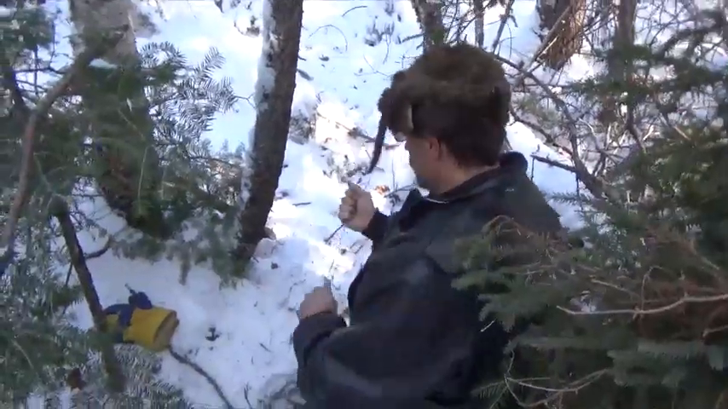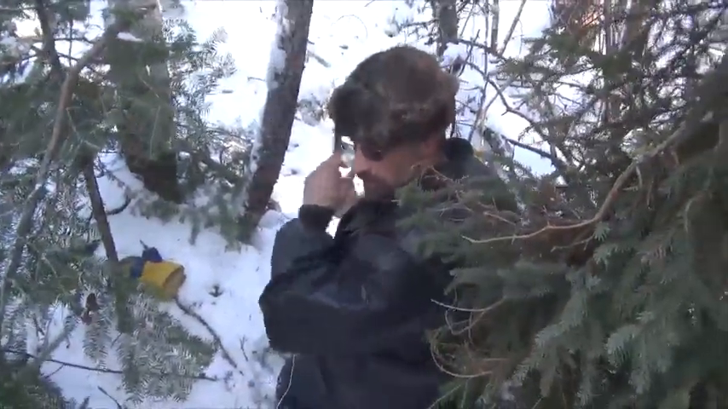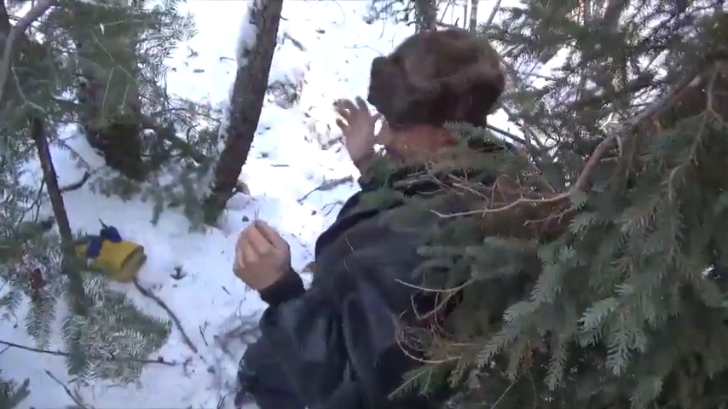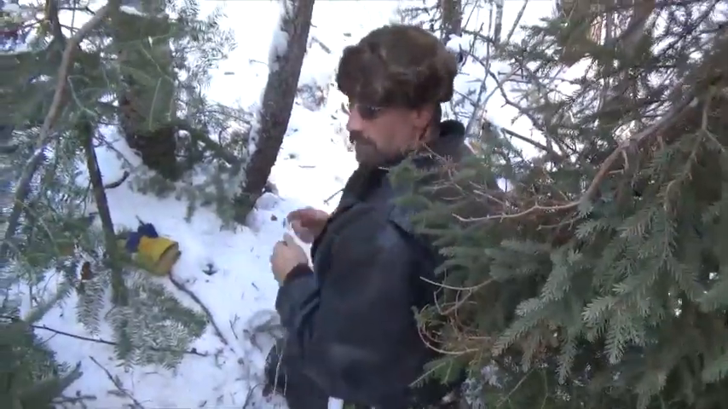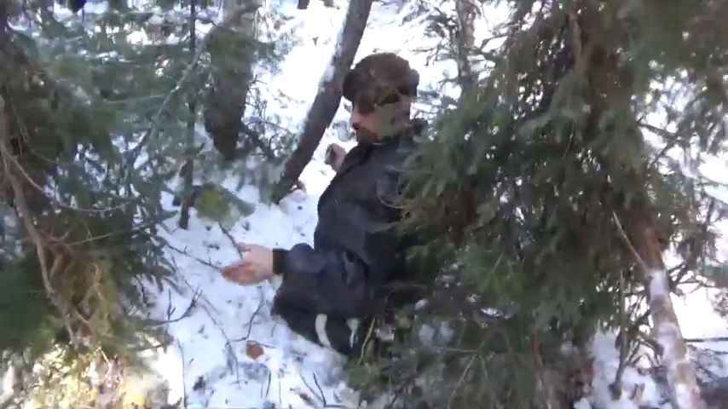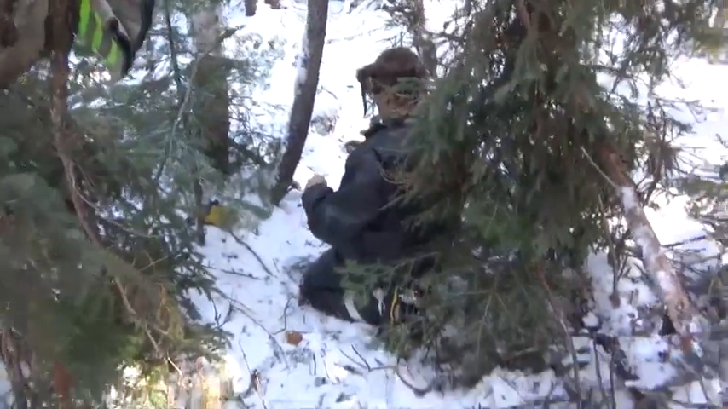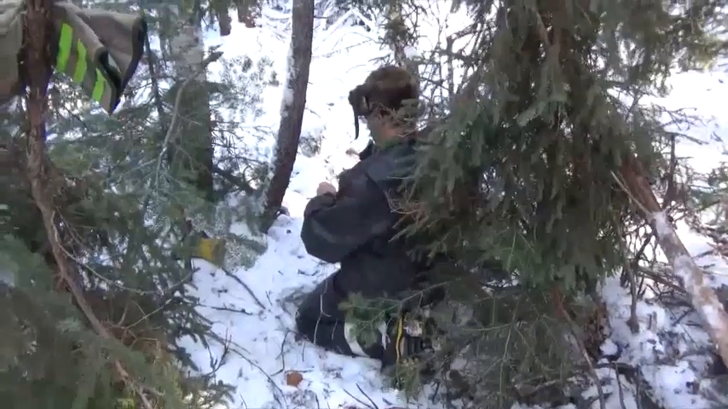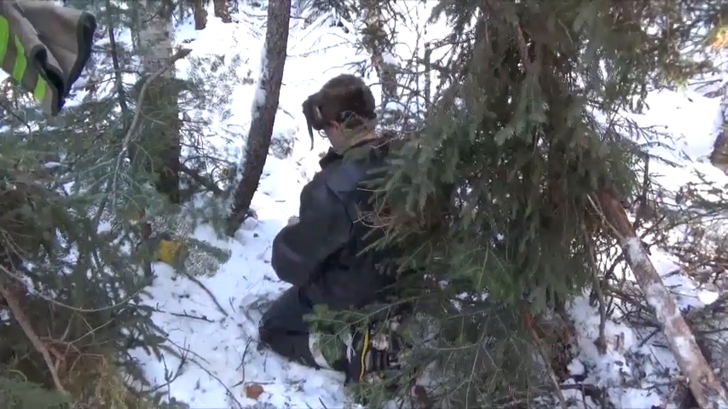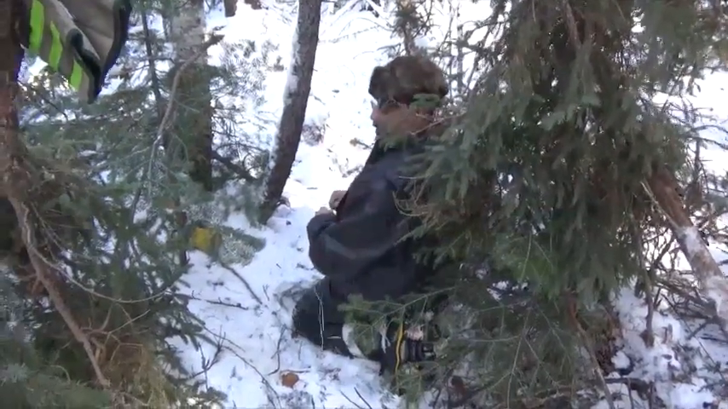Okay. So I showed you the spot where I would put a snare, and I'm putting a snare there. So all I did, the elapsed time was 3 minutes maybe. I just basically walked through. I broke the branches, just creating a path for something to travel on through. No, not something. This is, quote unquote, a lynx set.